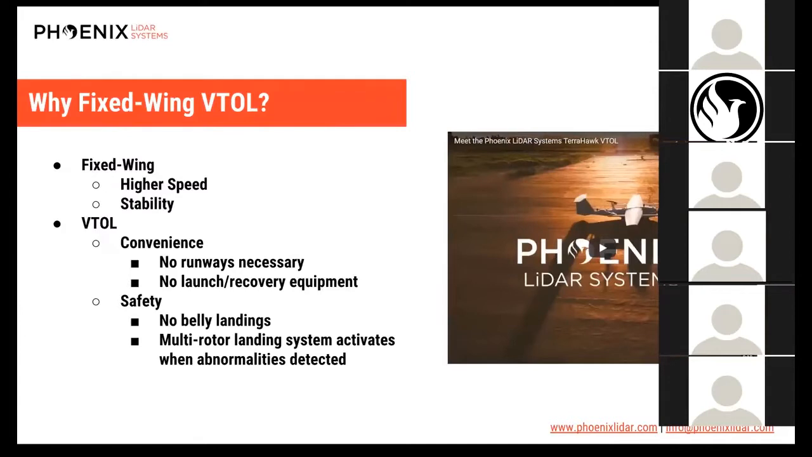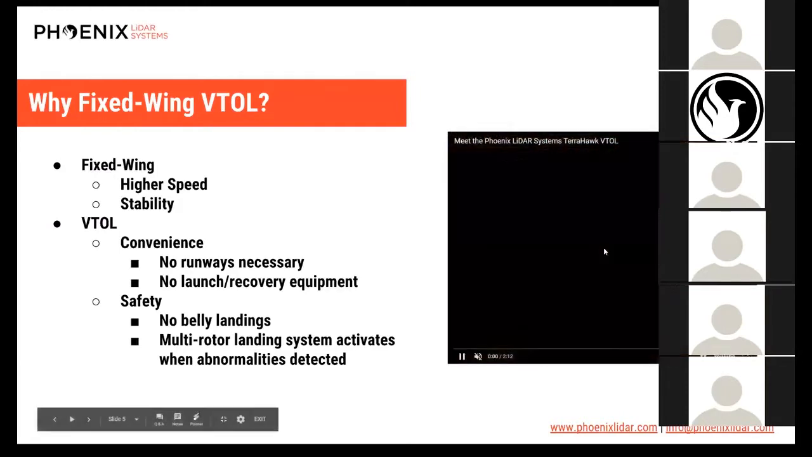Okay. So we have two VTOLs right now that we've integrated our systems into, and we're getting really great results from both of them. The first one that I'll talk about is our Terrahawk CW20. This is a 3-meter wingspan VTOL. It does use a hybrid powertrain, so we have electric multi-rotors for takeoff and landing, and then we have a gasoline engine that does the majority of the acquisition for forward flight.